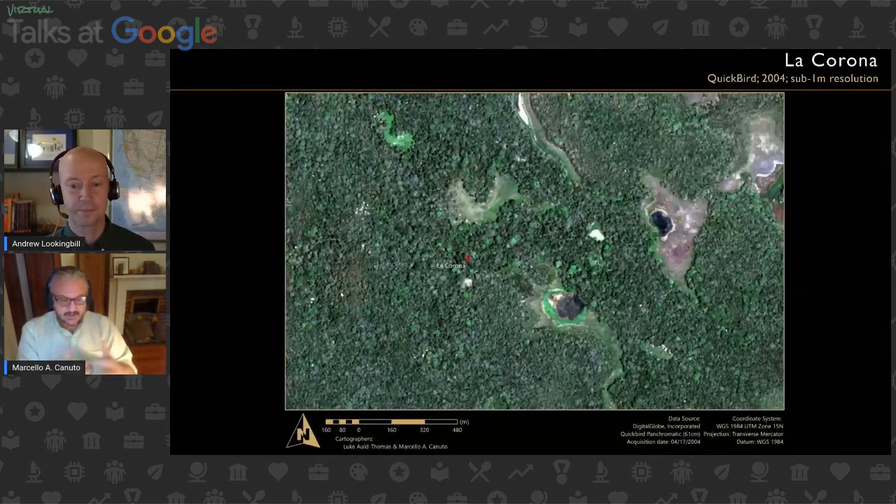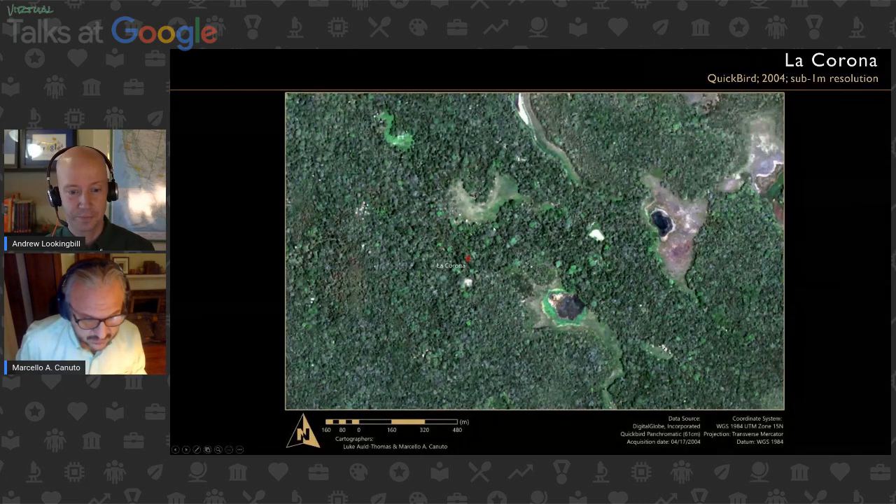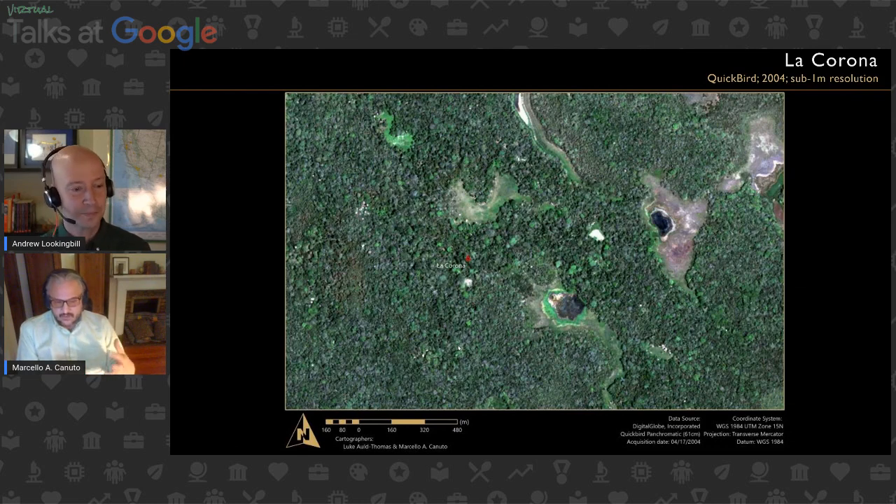This is a QuickBird image, for instance. But all it was able to show was, well, here there are lots of trees because it's green. Well, now I can count the trees, right? 1, 2, 3. These are individual trees. Wonderful. But underneath all of these trees is what I'm really interested in, right? So even high resolution imagery was difficult in that sense.